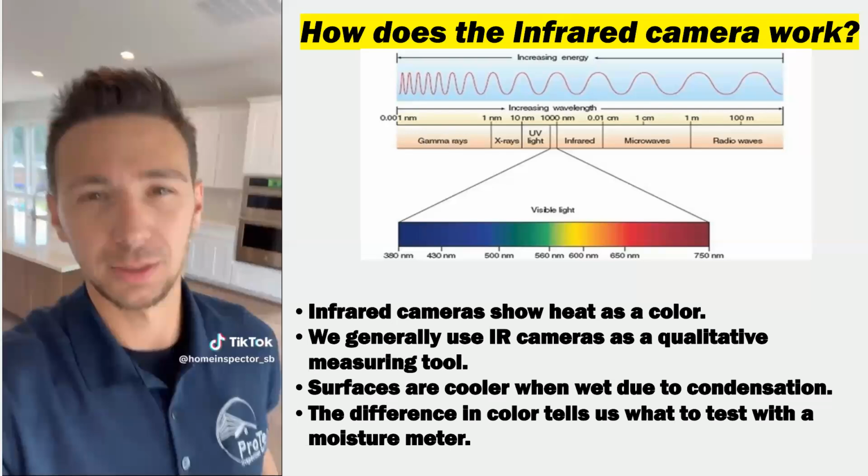Surfaces are cooler when they're wet due to the condensation of the water. And that's how we can see the water with the infrared camera. And the difference in color tells us what to test with a moisture meter. So it's really important that we confirm what we see in the camera with a moisture meter. So going to the next slide.